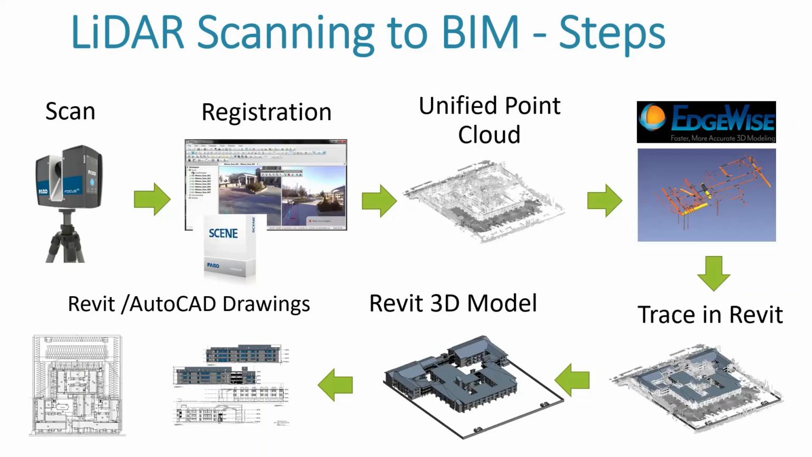But this really helps with pipes, or you can just take it straight into Revit and basically use the scan to trace everything you need to model. So as you can see here, we then create this 3D model, and from there we can create our Revit and AutoCAD drawings.